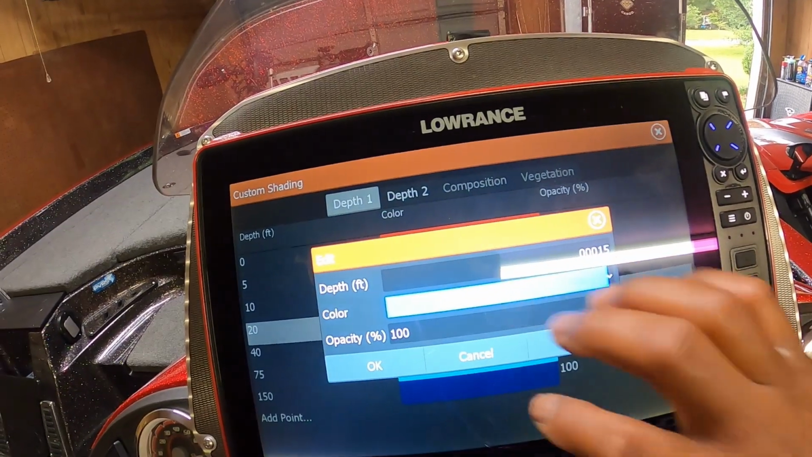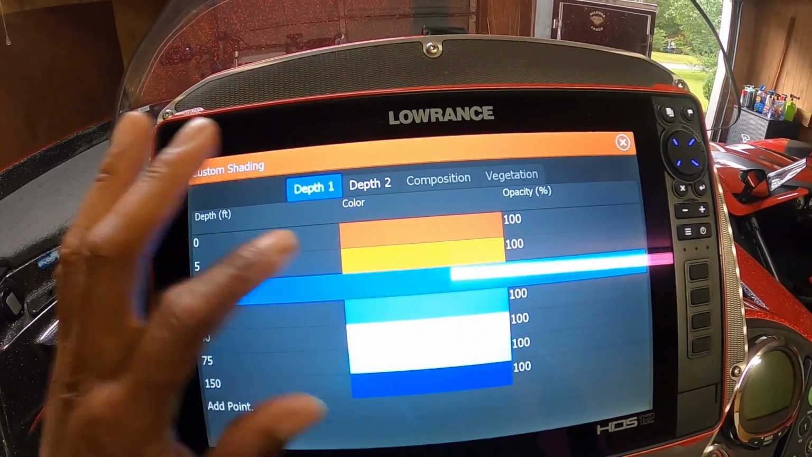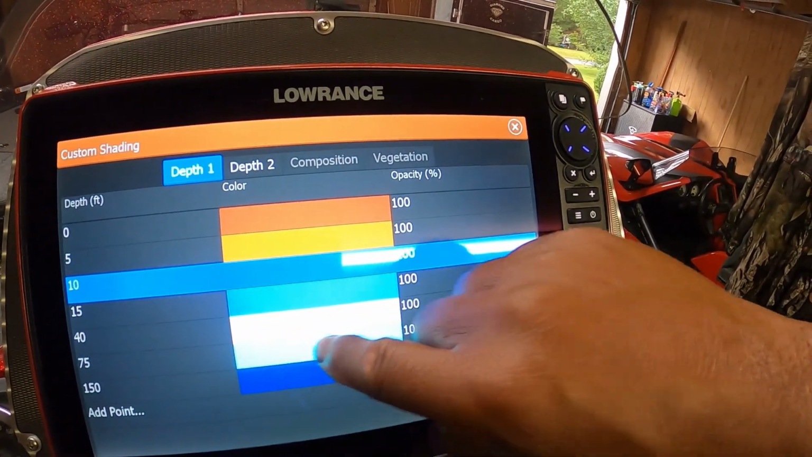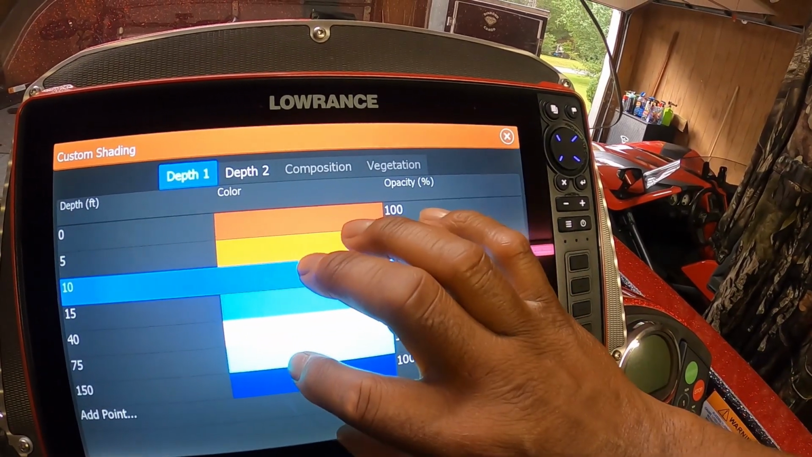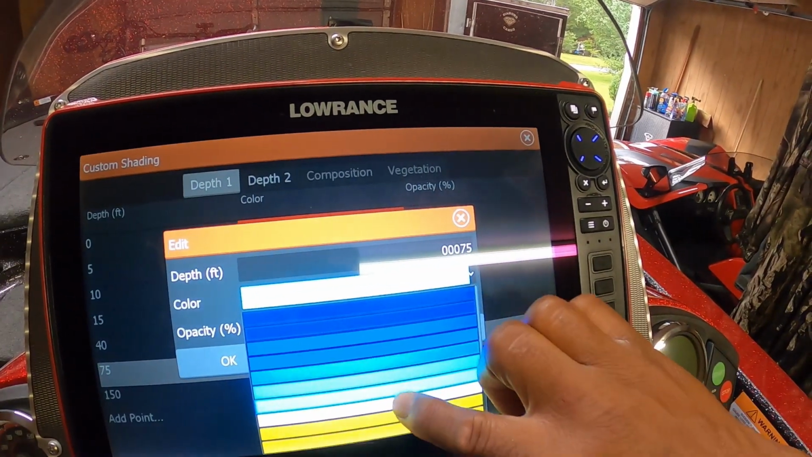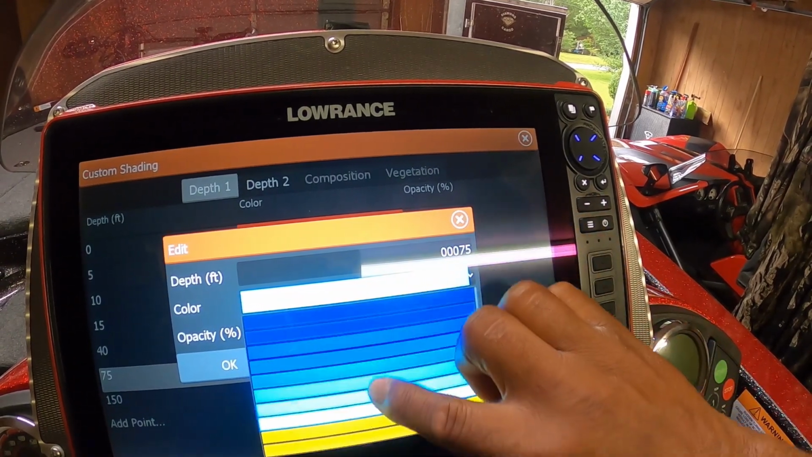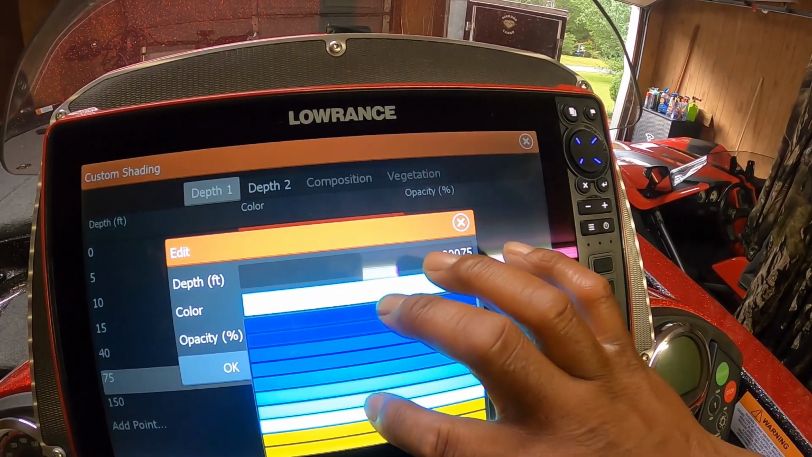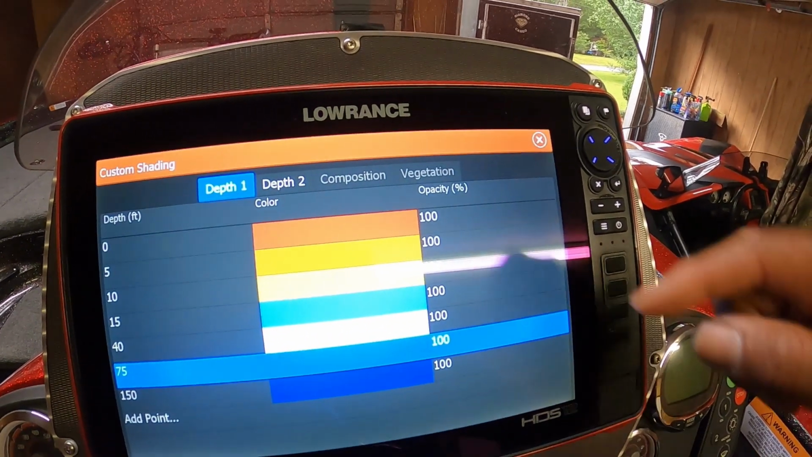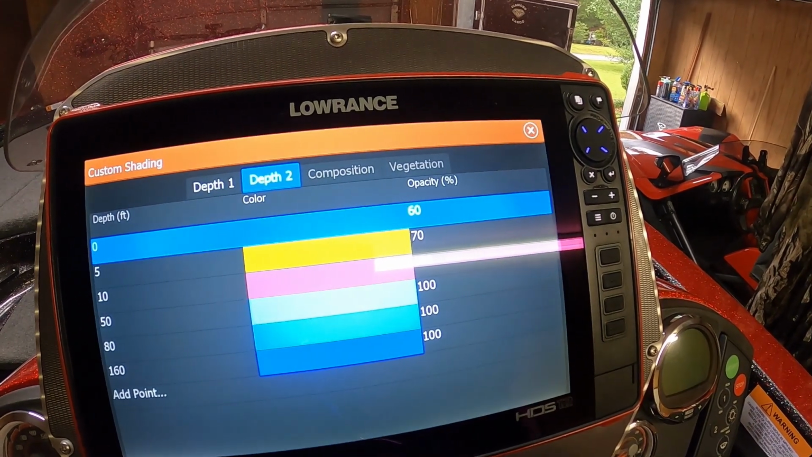Hit OK. And I'm fine with the colors, but you can change those colors. I'll give you an example right here. So 40 feet and 75 feet and all that, the deeper water, let's say we'll go to 75 feet. If we tap on that color, it gives us all of these choices right here. Then you just tap on the one you want, hit OK. And that's depth 1, and you can do the same thing over in depth 2 if you need more colors.